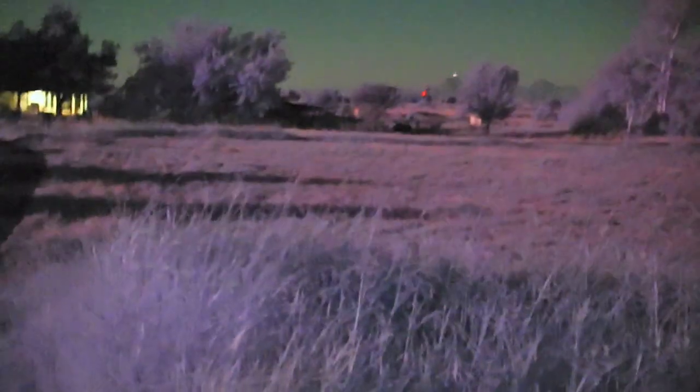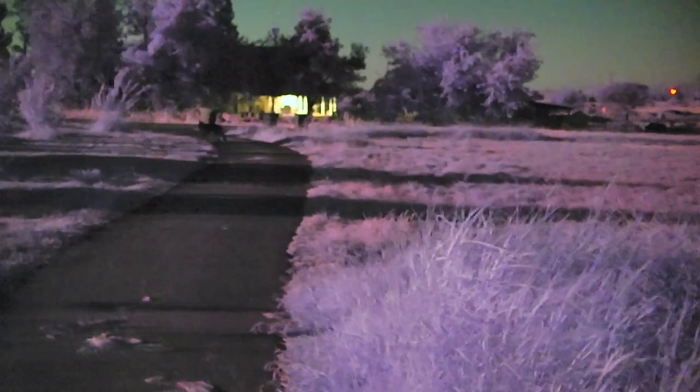Hello everybody, I'm back. I'm going to be doing another video on the SIONYX Aurora Sport. Now right now I'm kind of cheating, as it is a full moon, but it looks amazing, so I just had to show you guys. You can see everything. Like with the naked eye, you could see quite a bit.